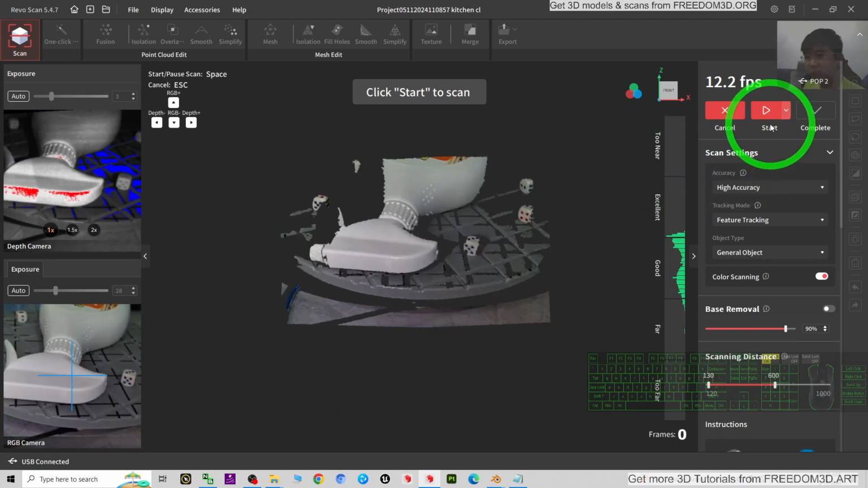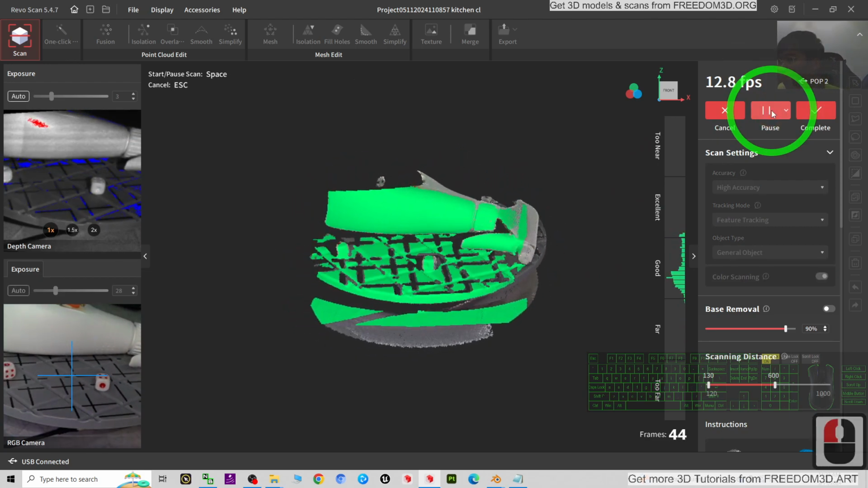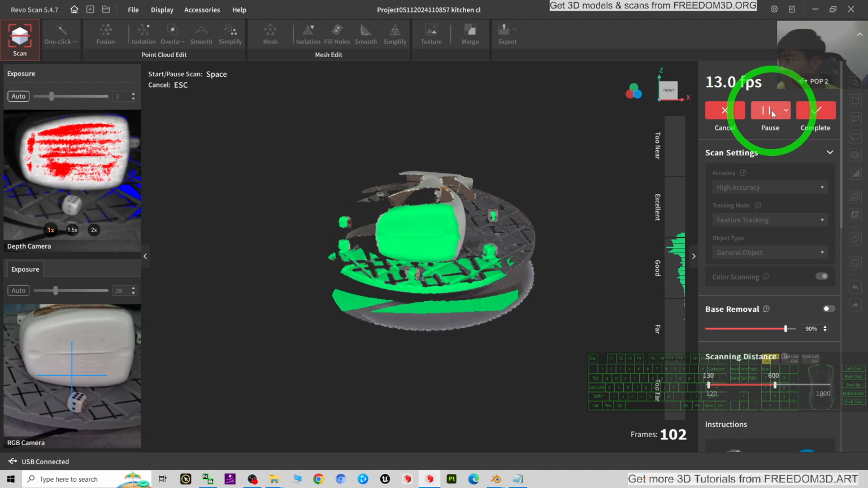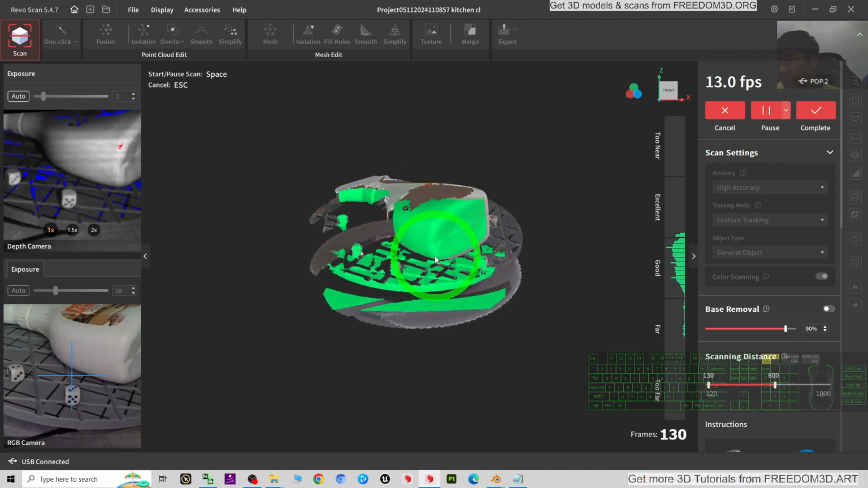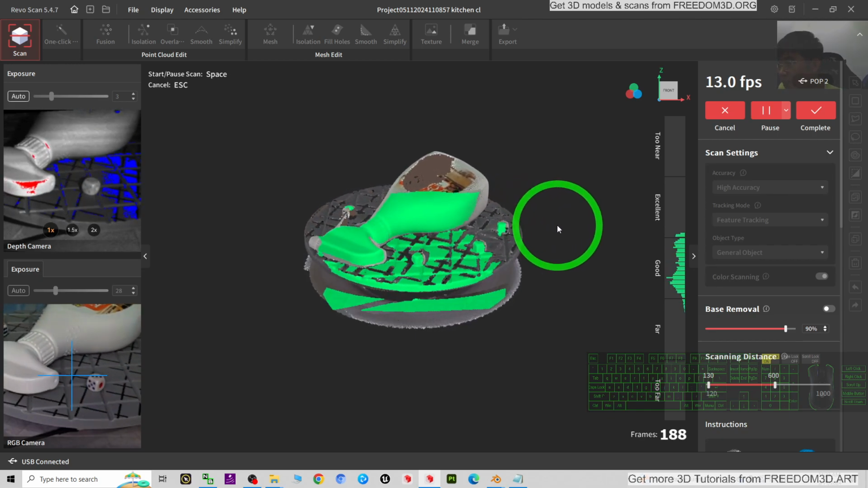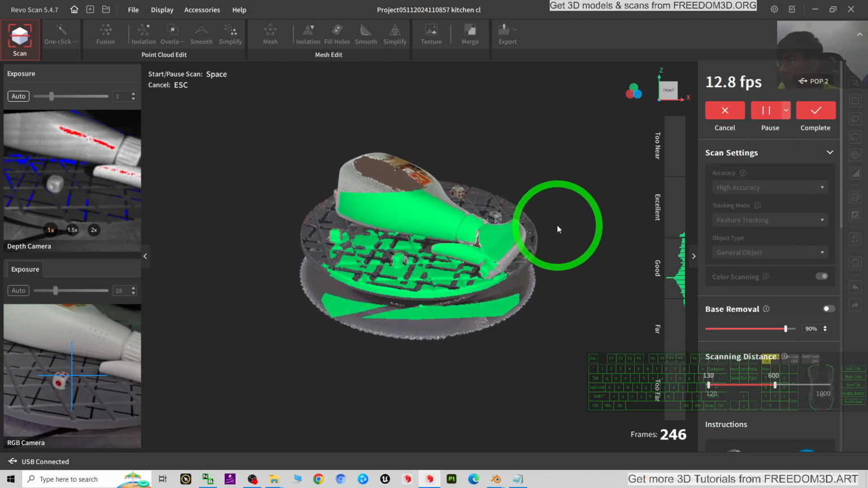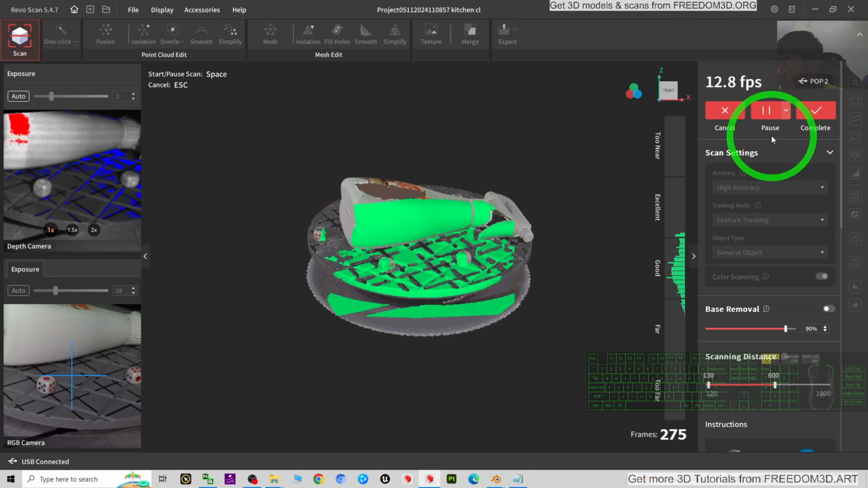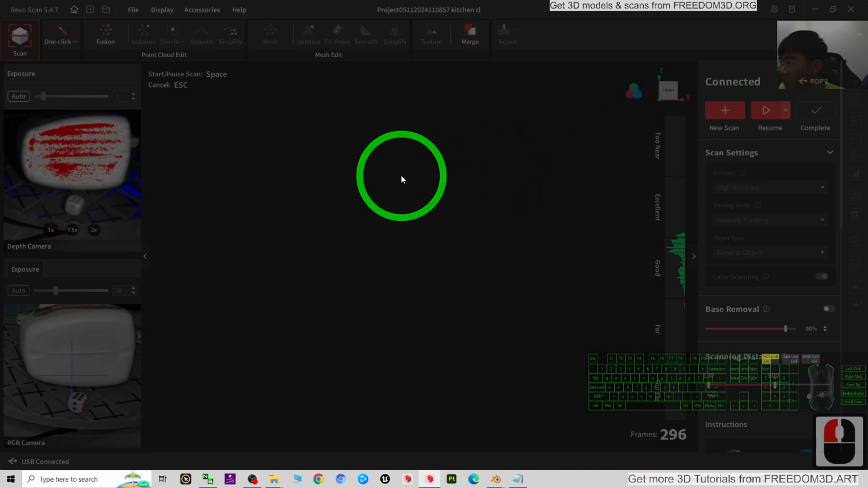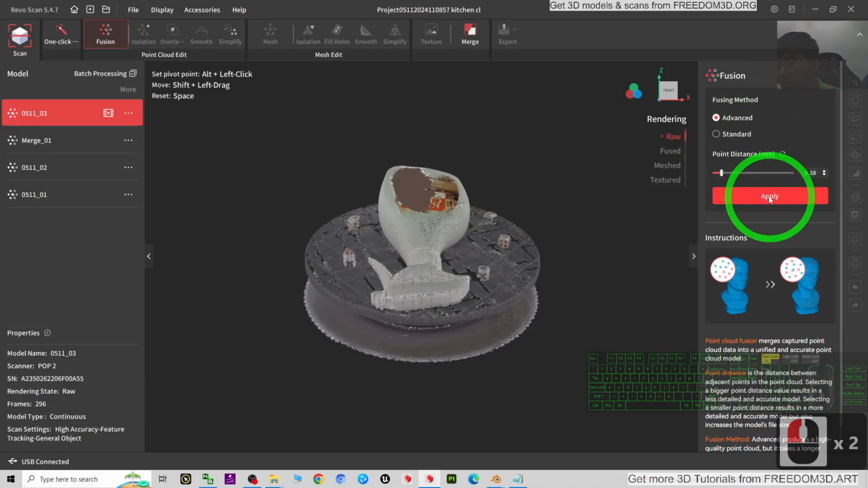Right, now I try to scan. Just to make sure this part is perfect. Done, complete. Go to Fusion, apply again.